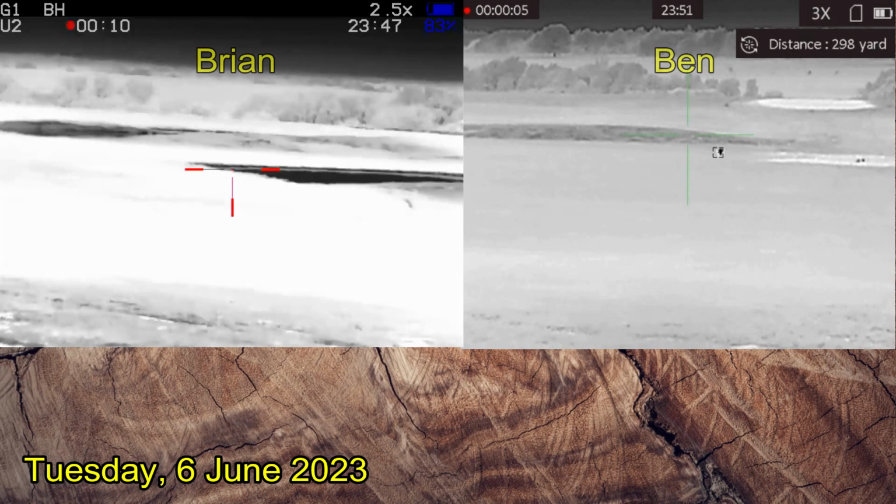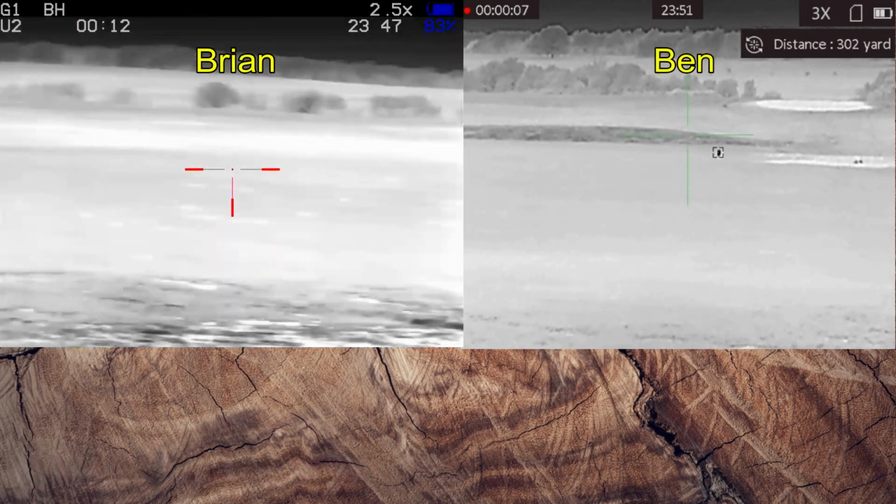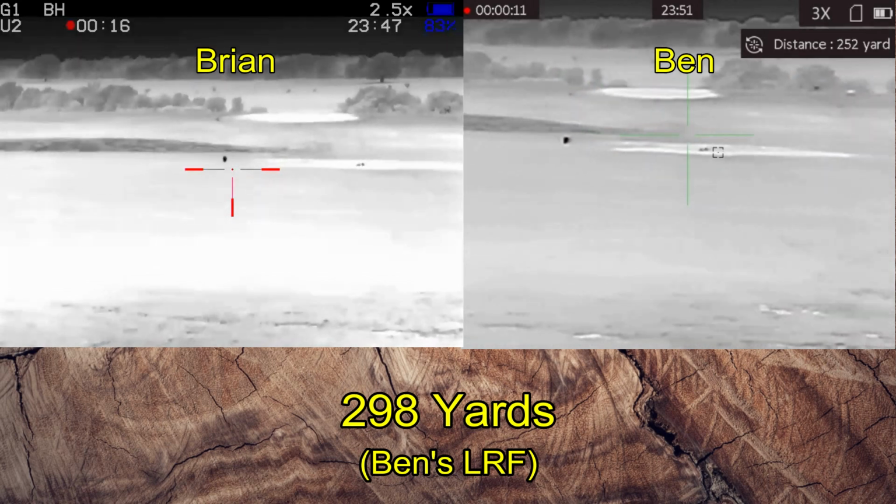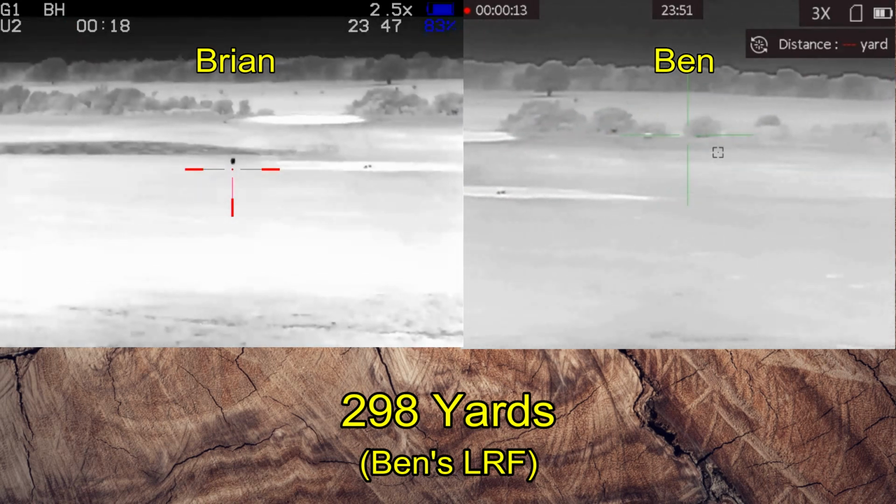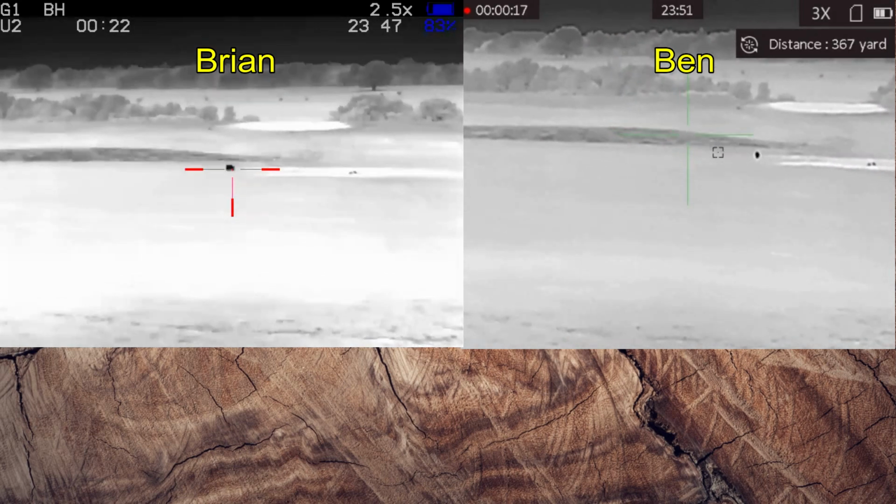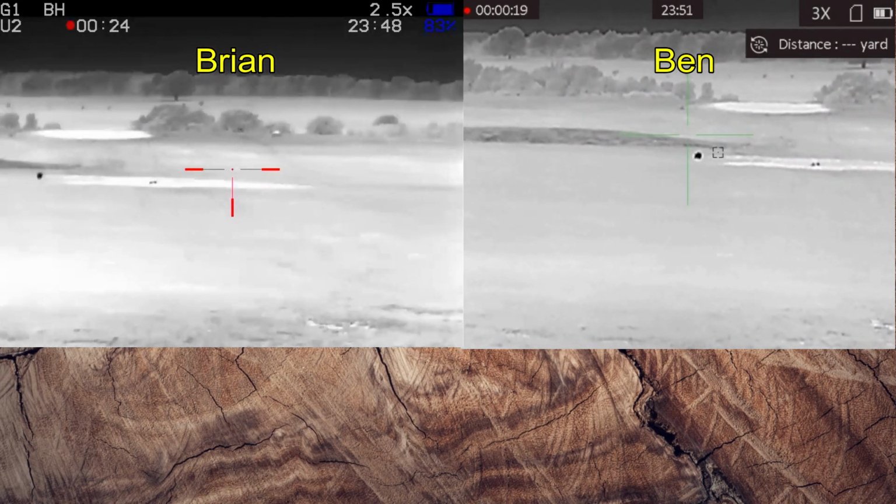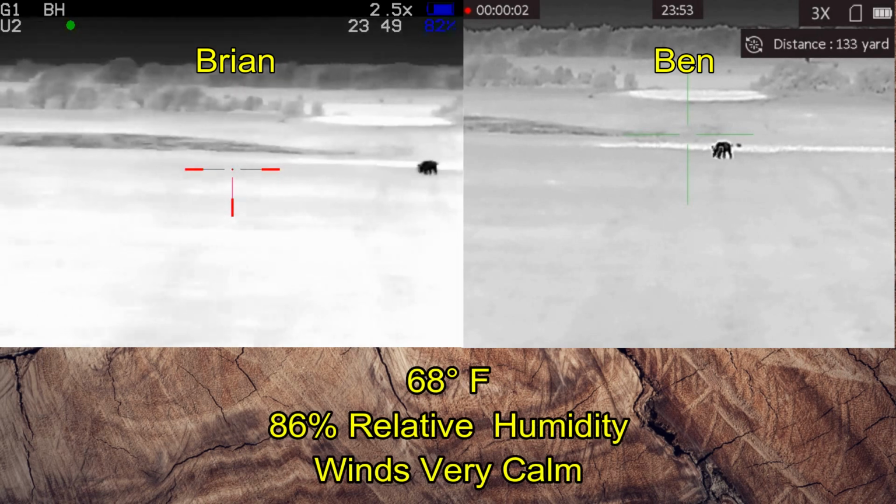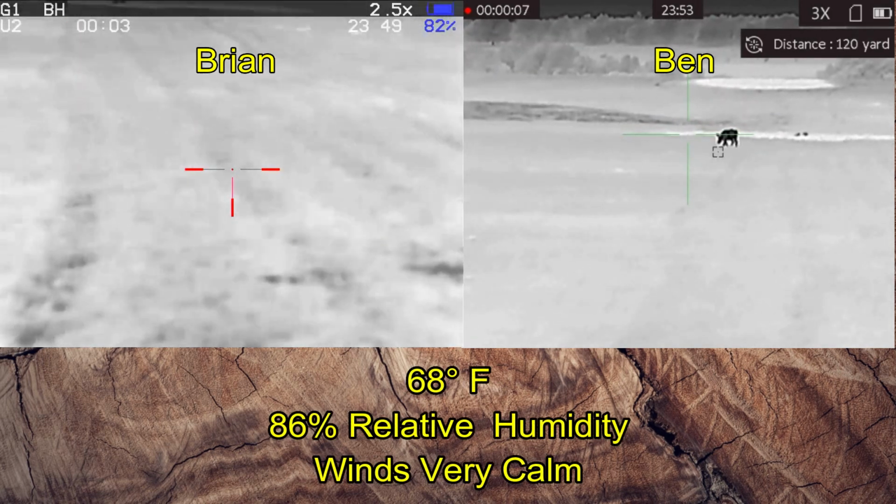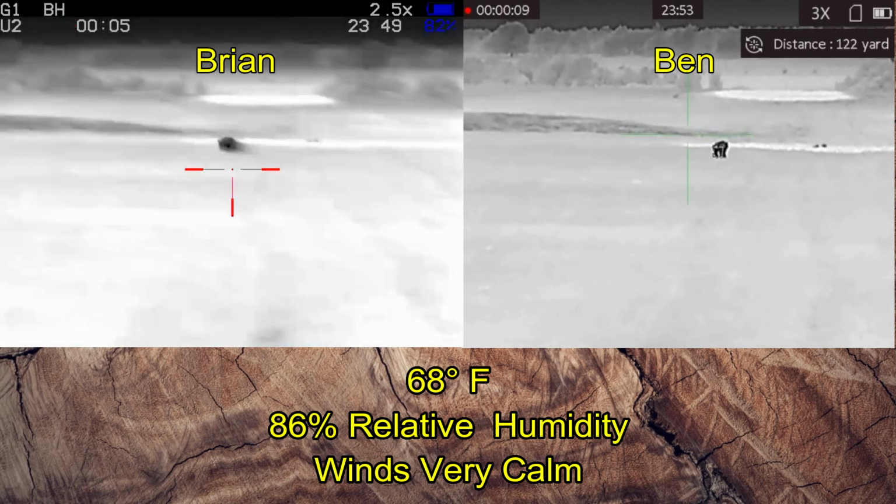Coyote. Range is 298. Pig. Ben says 298 yards. We need to move. So the hog was our primary target, and we did move up, and as we were moving up, much to my surprise, the hog ended up coming towards us.